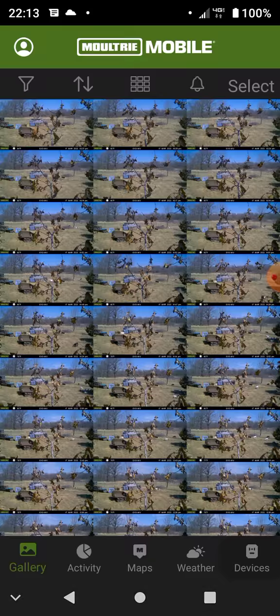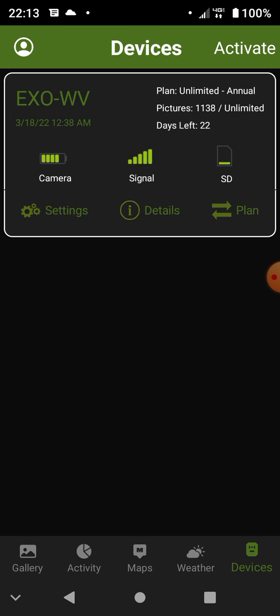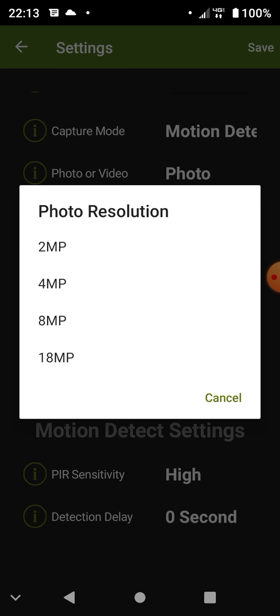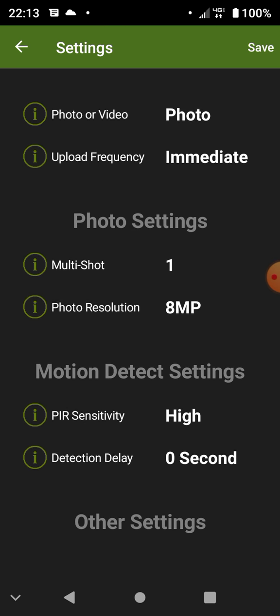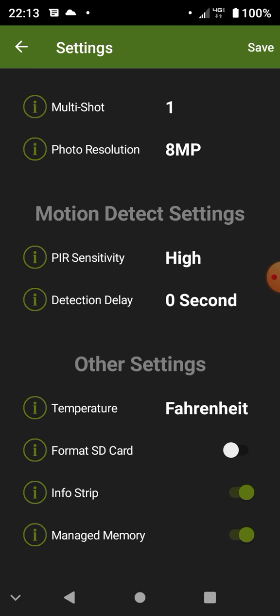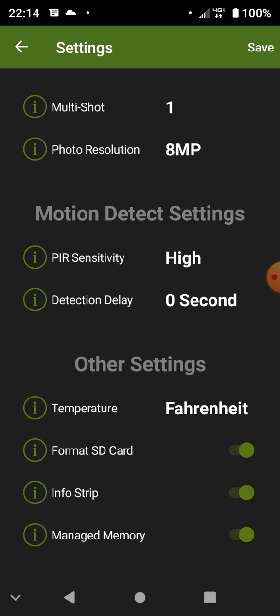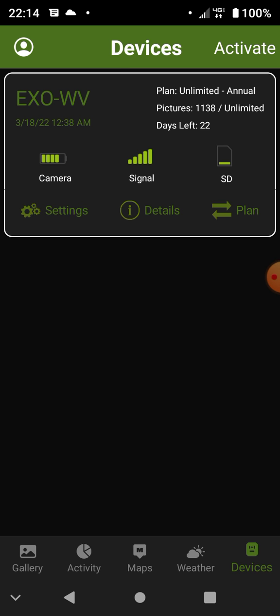Anyways, I'm frustrated with this thing. So I'm going to swap out the SD card. I even reduced the resolution down to 4 MP. I'm going to go back up to 8 because I can see what's going on better. And hit the format again. Doesn't look like it's actually formatting the card, but it does seem to reset it because I still got 1138 pictures.